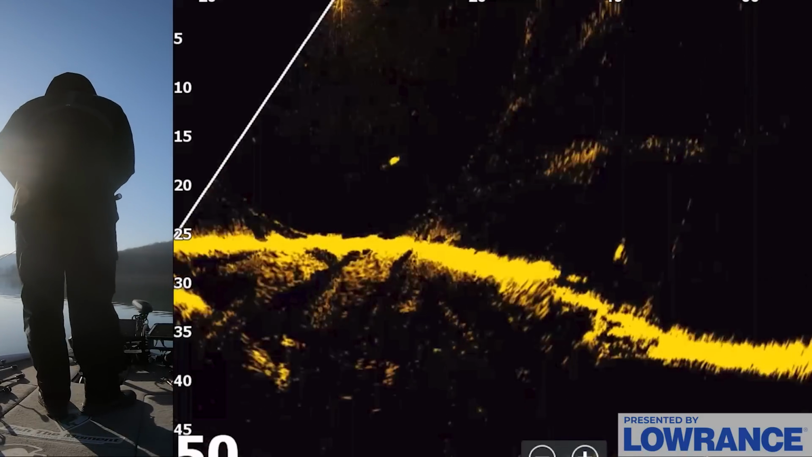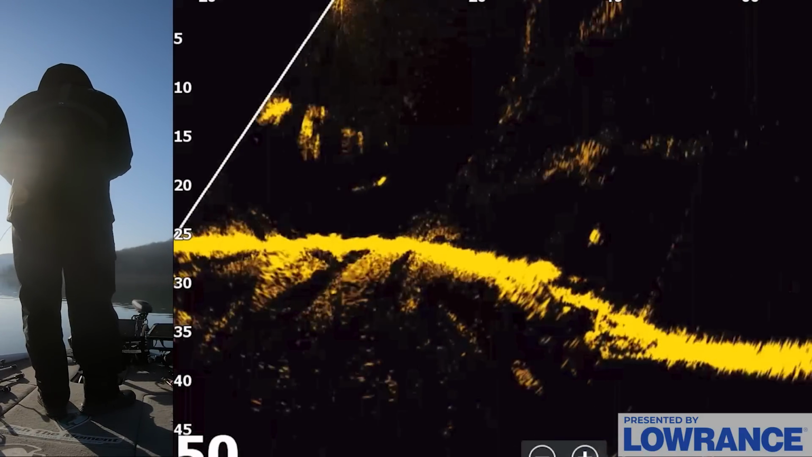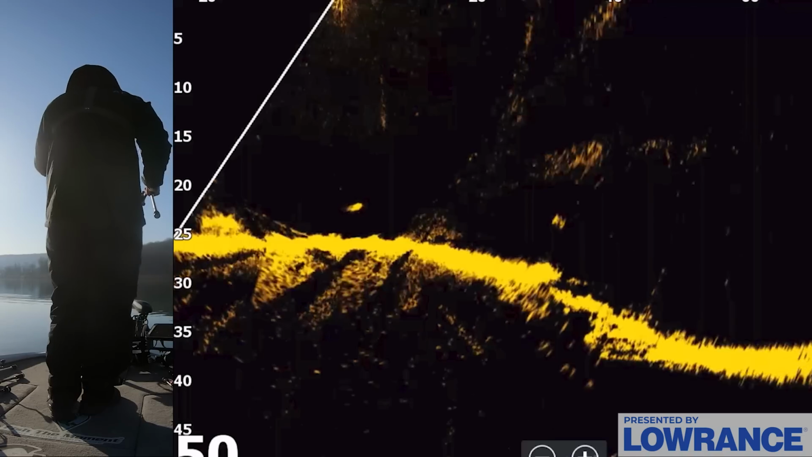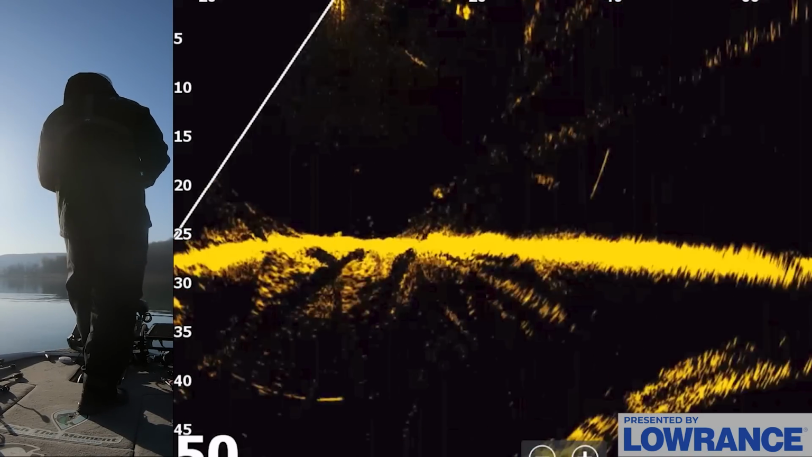Come get it. Nope. And there's some, that's a good one swimming further down the way there. And that's a real good one, 30 feet out. All these seem pretty good. They're all right on this break.